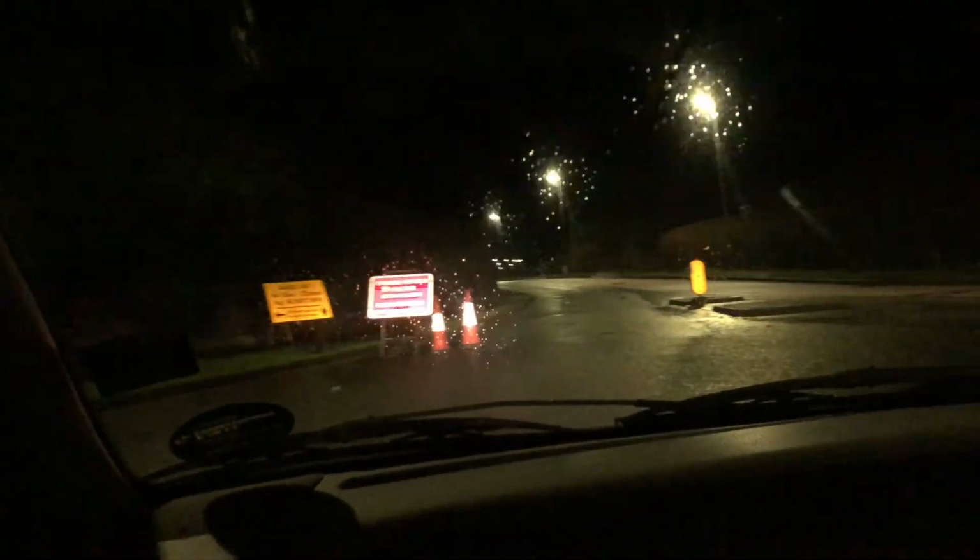Where are you going? Oh, just driving around. Should we go down here? Yeah, okay. Careful, I will. Oh, Bill. It's a 30 mile an hour zone, isn't it?